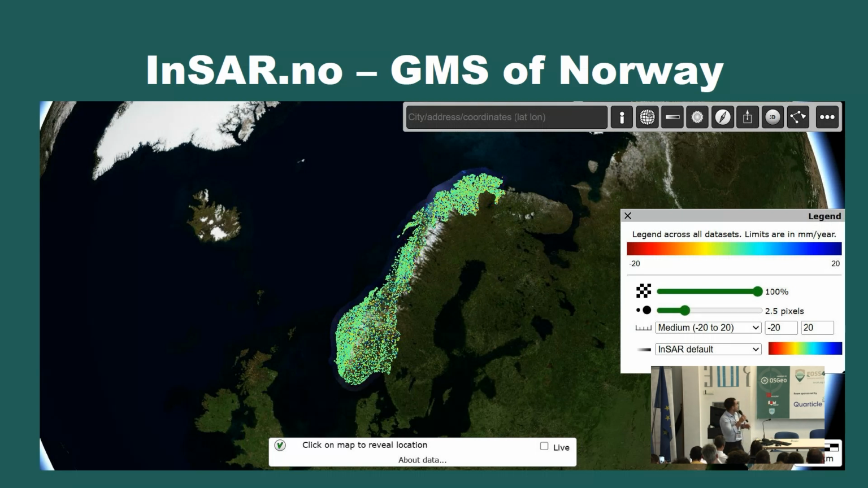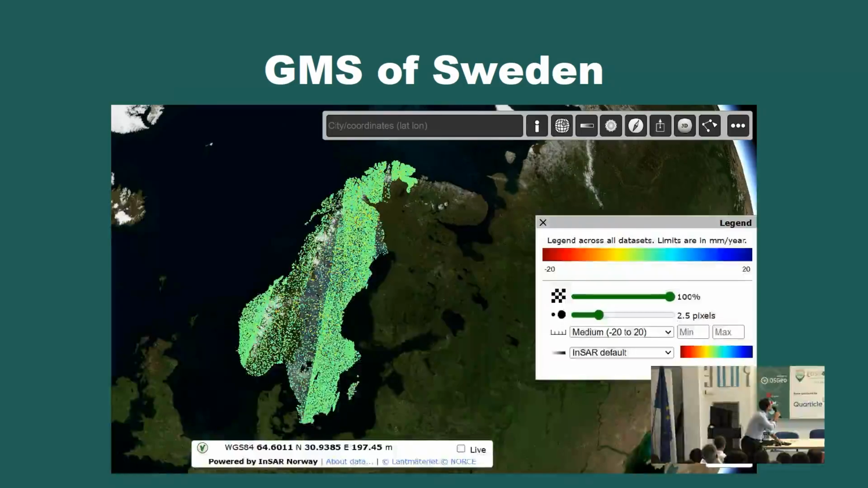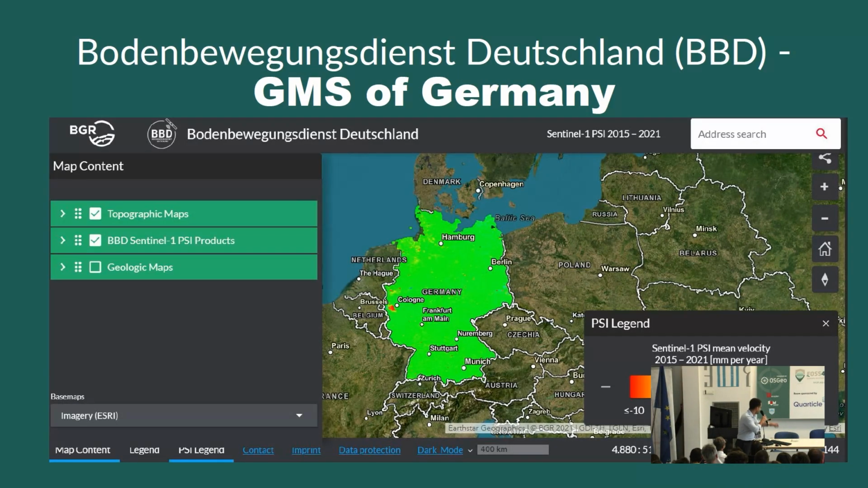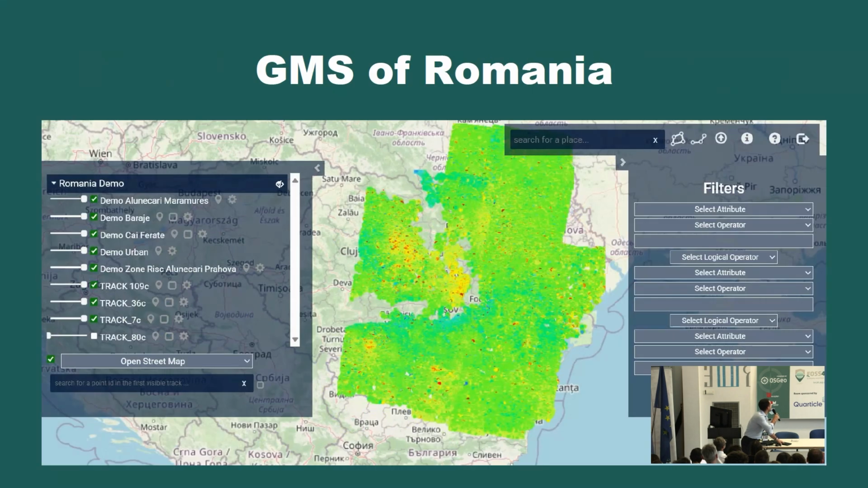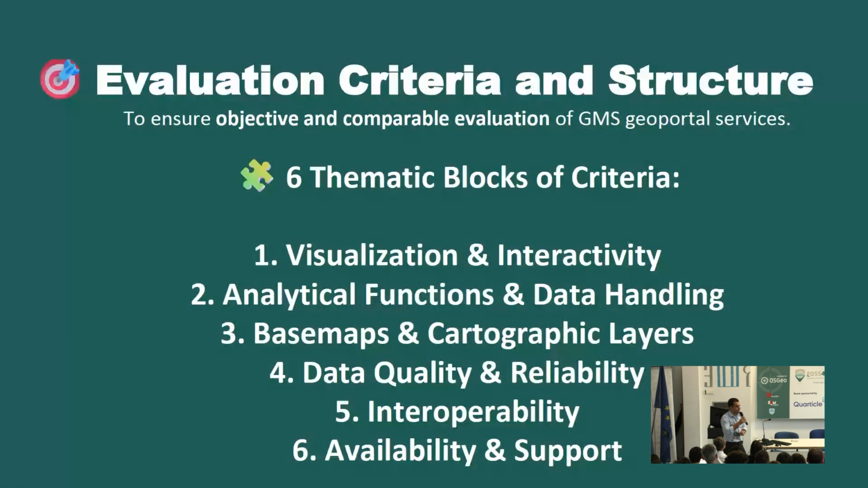So there was a comparative analysis of all kinds of ground motion services in the last 5 years or so. It's something that is emerging. So we have the European Ground Motion Service, the ground motion service of Norway, of Sweden, Germany, the Dutch ground motion service, Hungary, and Romania. So there are a lot of geoportals, different ways of thinking, different presentation of the data, and all kinds of tools that are different.